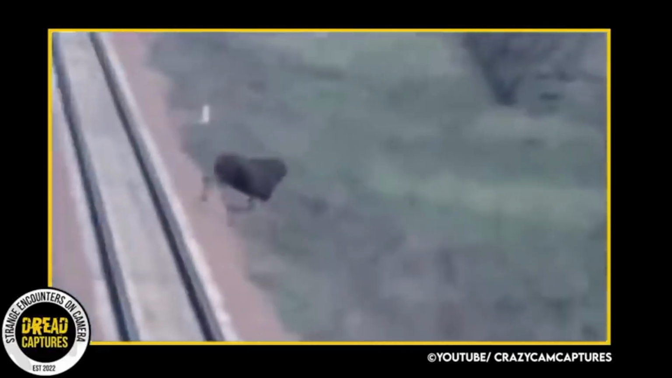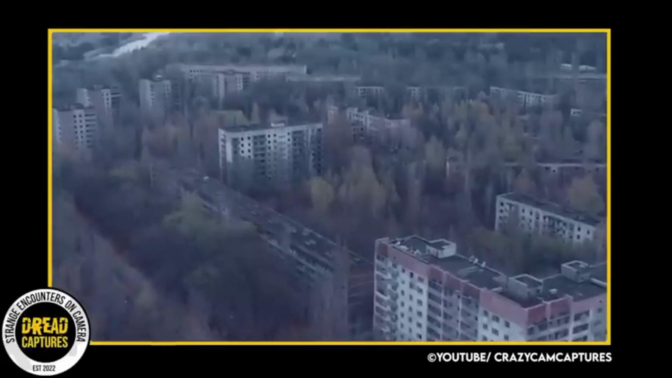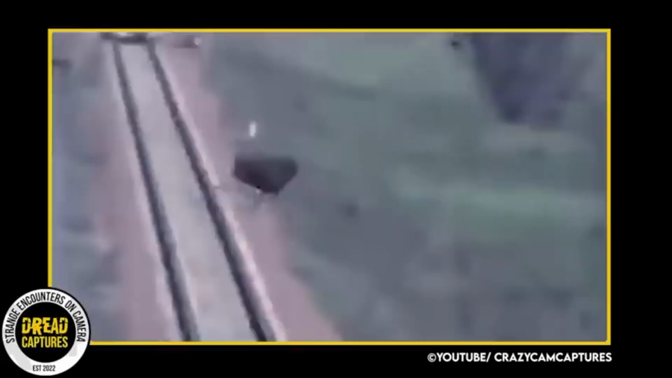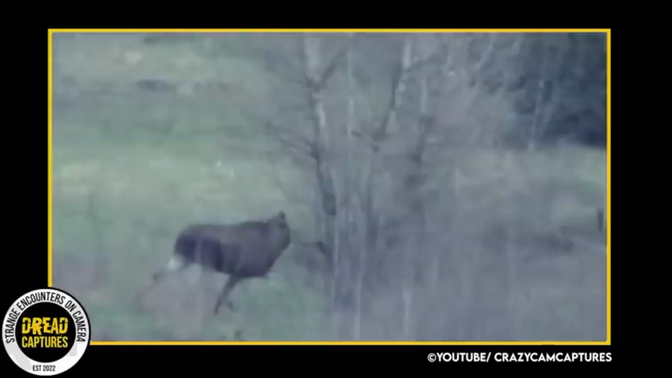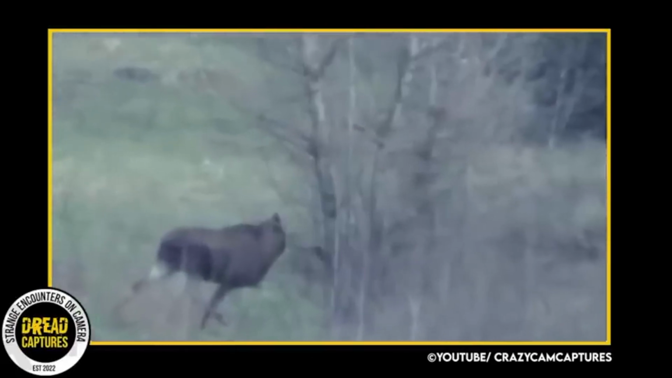Even decades after the tragedy, the radiation levels at Chernobyl are continuing to have a significant impact on the local wildlife. It is unknown what other malformed creatures may be hiding in Chernobyl, but this headless moose is certainly one of the most unusual and unsettling sights ever to be captured on camera.